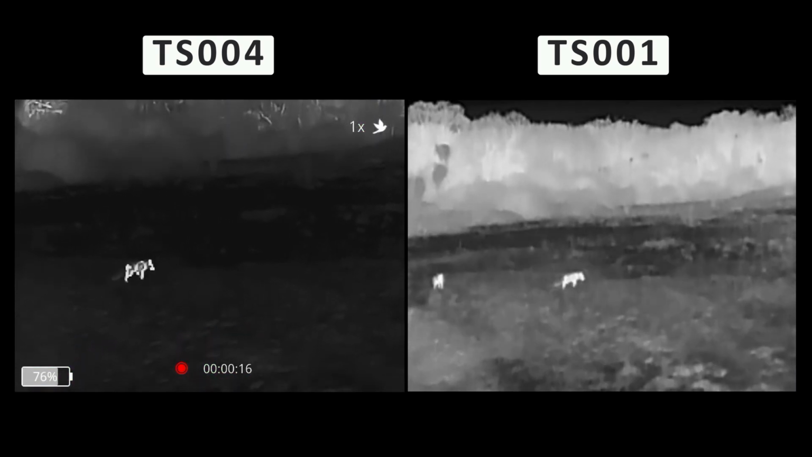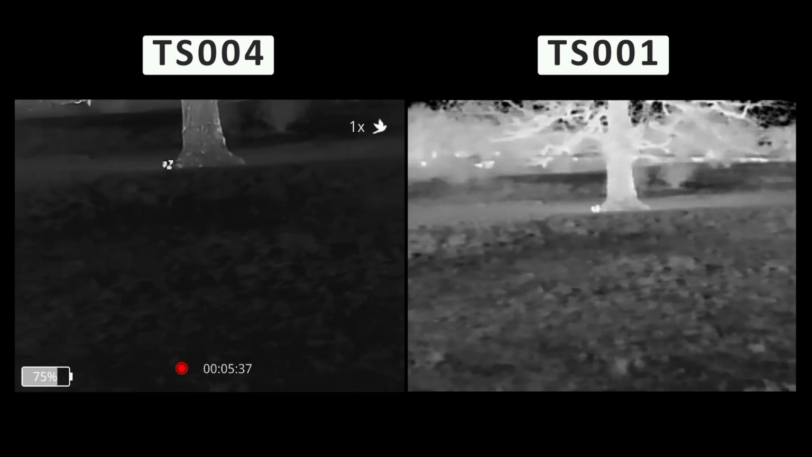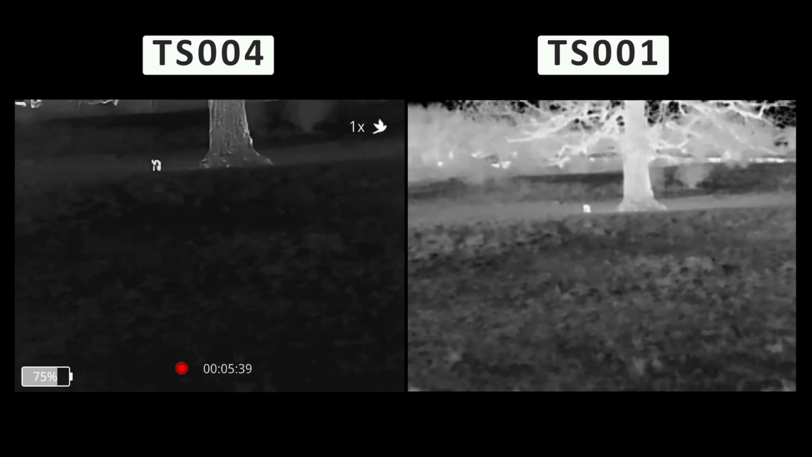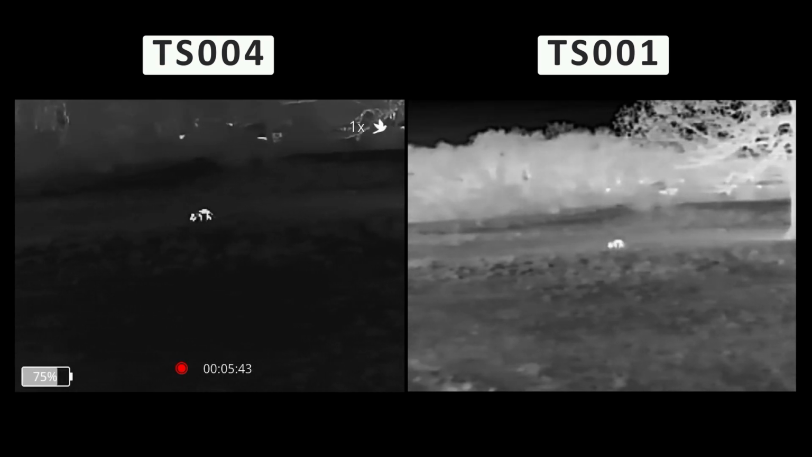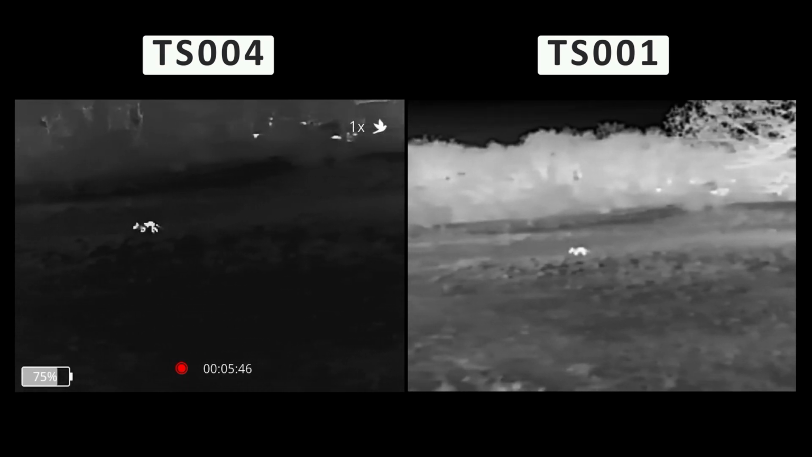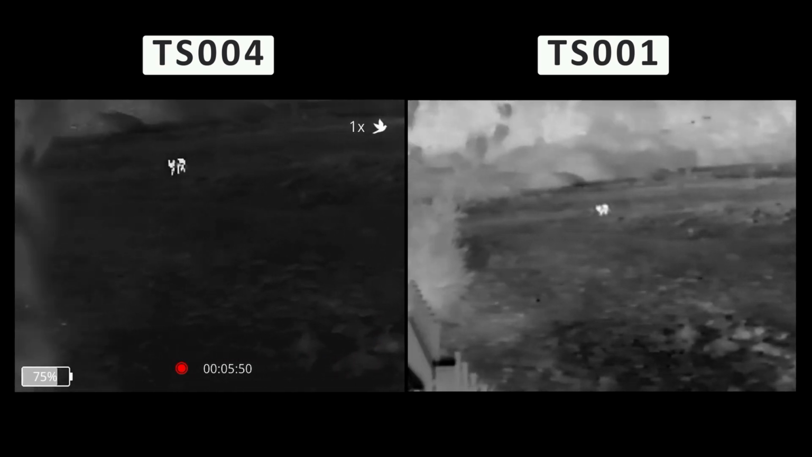In this test I used my preferred color modes, the bird spotting on the TS004 and the equivalent bone palette on the TS001. The TS004 has much better contrast throughout the session, even without adjusting anything mid-shoot. Visibility in both was good, but the TS004 helped spot and identify animals much faster. While the TS001 does allow for manual focus and can be fine-tuned for clarity, in practice the TS004 is just better suited for wildlife spotting, especially at medium to long range.